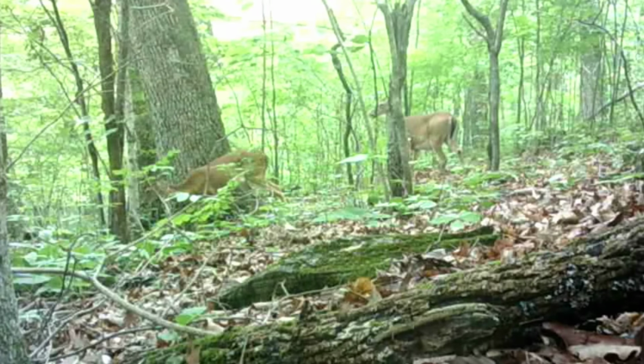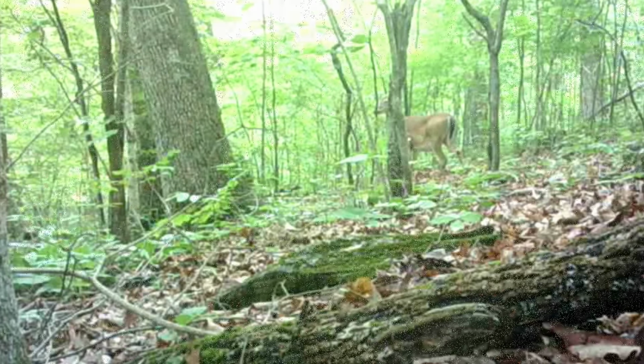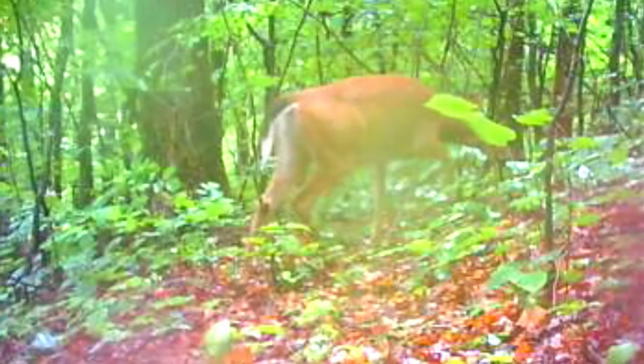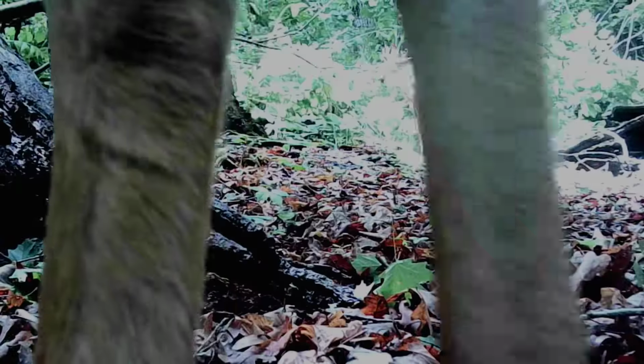They just come and go, browsing all day long. You can see how heavy they are. I hope we do good on fawn.